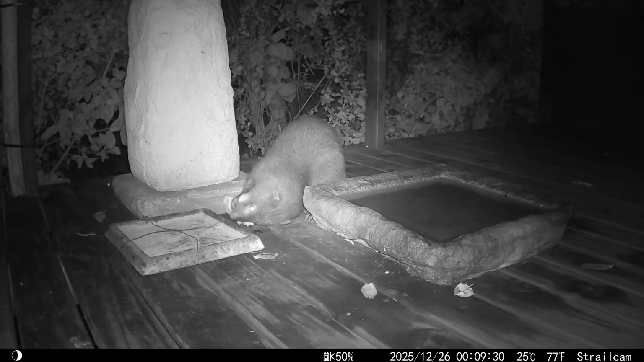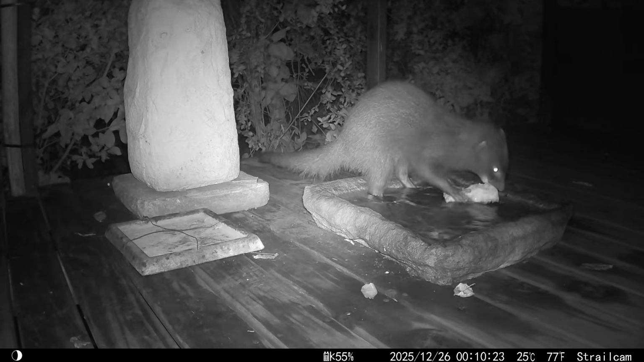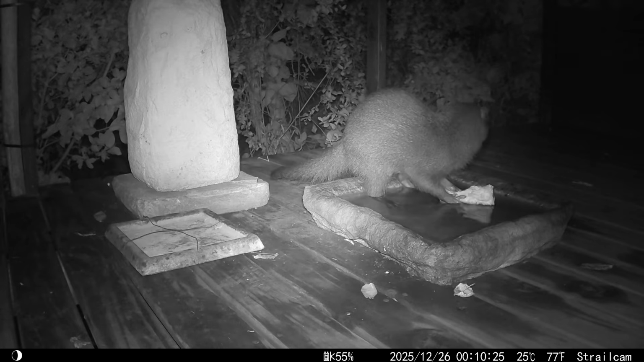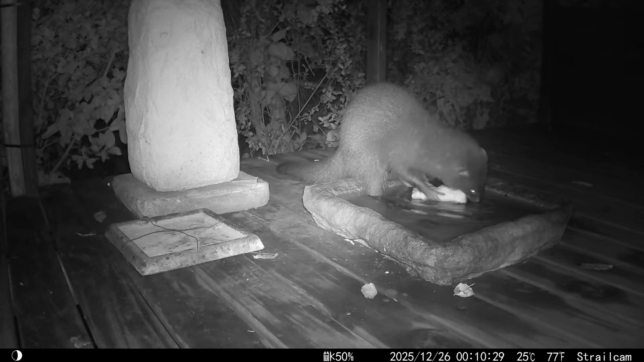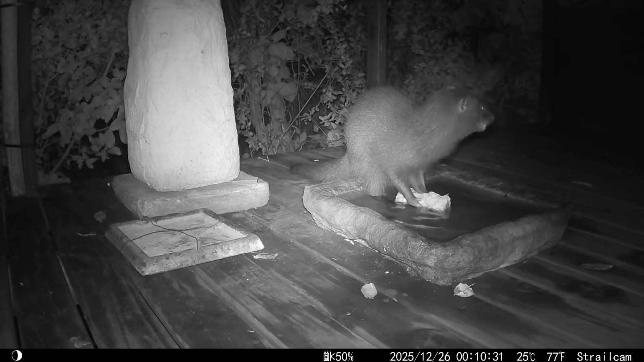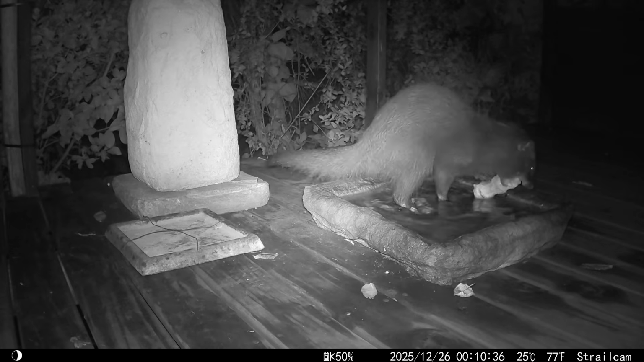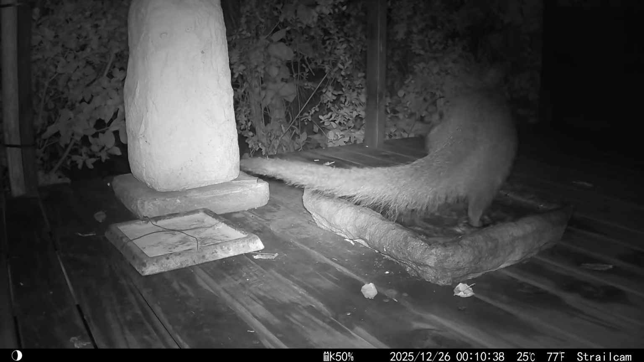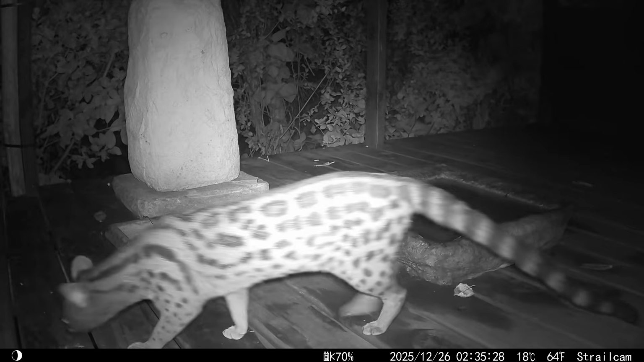The mongoose then elects to continue consuming its feed in the water of a ground-based bird bath. Is this why they are maybe called a water mongoose? And why would it do this? Possibly softening the meat or cleaning off any sand and ants, or it could be an instinctive protection from predators. Who knows, and if you do know, then please leave something for us in the comments below.